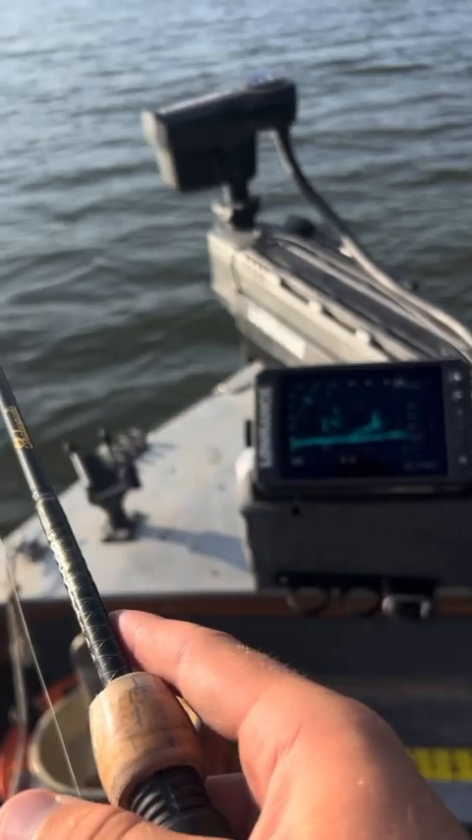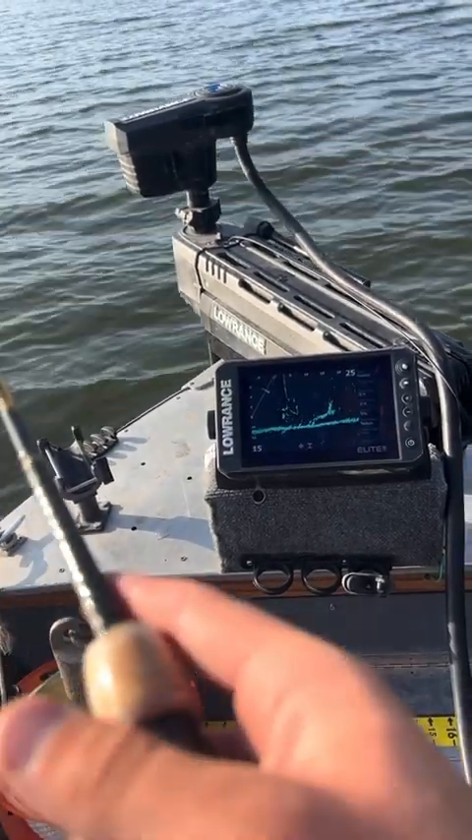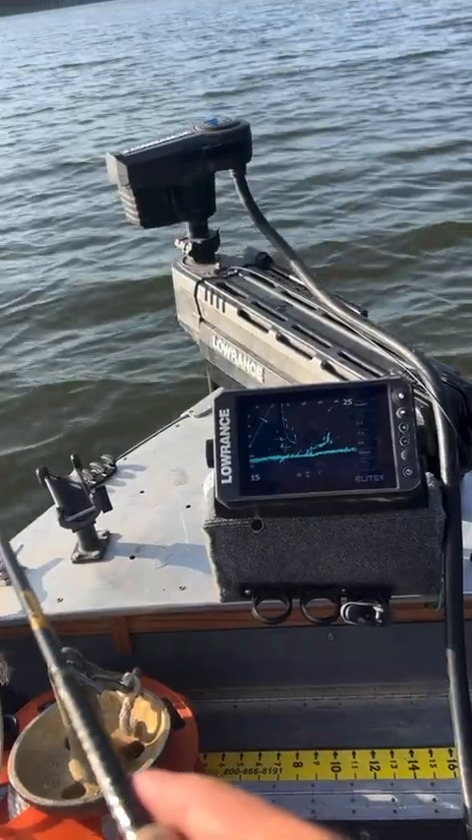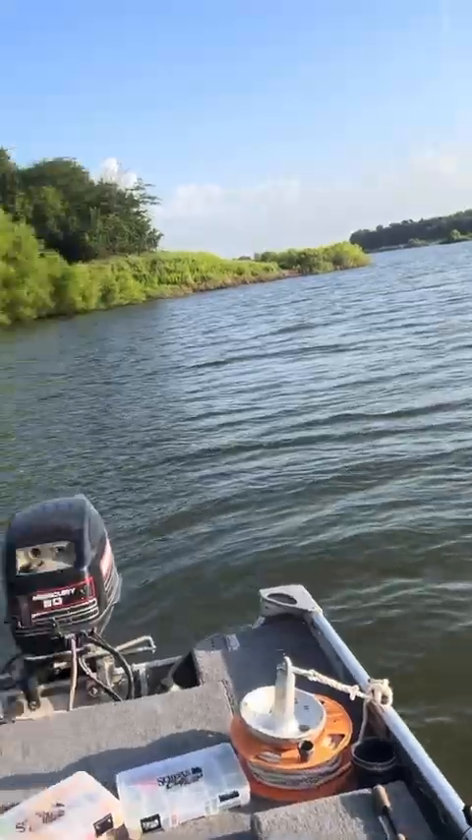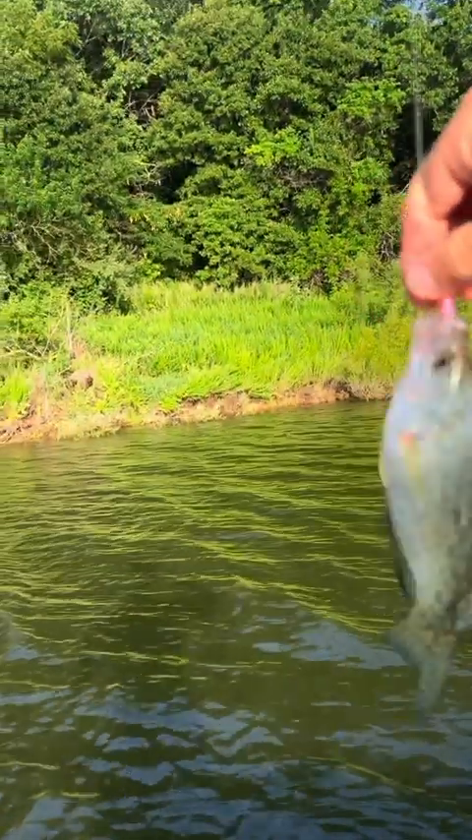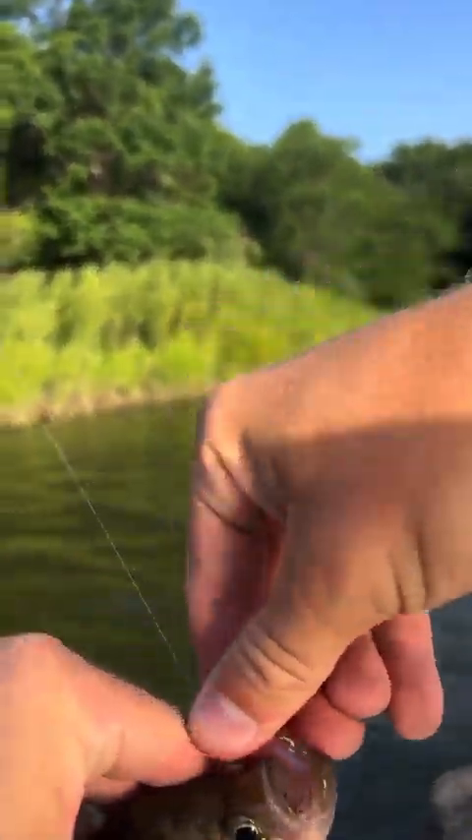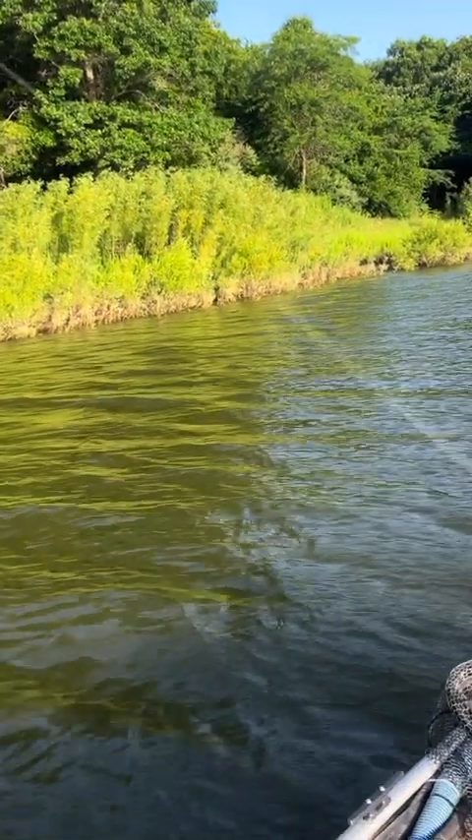Oh, I missed him. Bring it back down there. Fish on, baby. Not the biggest one, but he's pretty small. He's really small. But like I said, this game's pretty fun. I do an annual crappie tournament here in early May, and if I were catching these, I'd move pretty fast to a spot. But you know, I'm just having fun today.